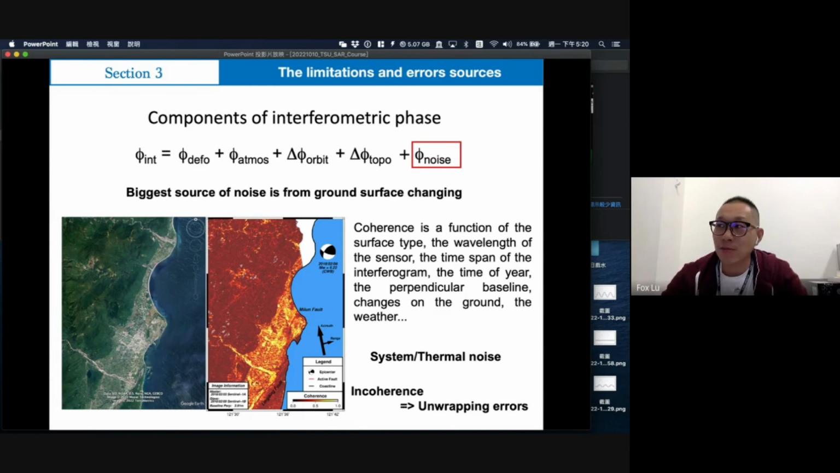Okay, I will continue to the next component, about the noise. The biggest source of noise is the ground surface change. Yes, Professor Lin says correct. And the ground surface change, actually, we have found here is the two image pair across the coherence results.